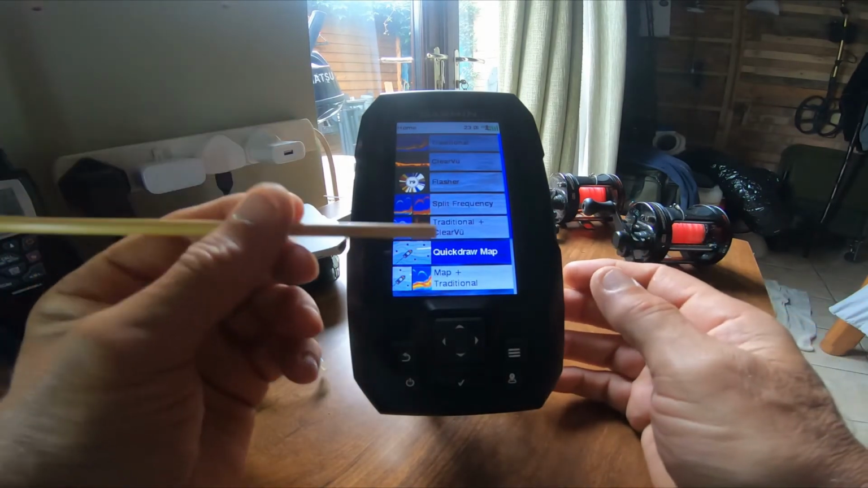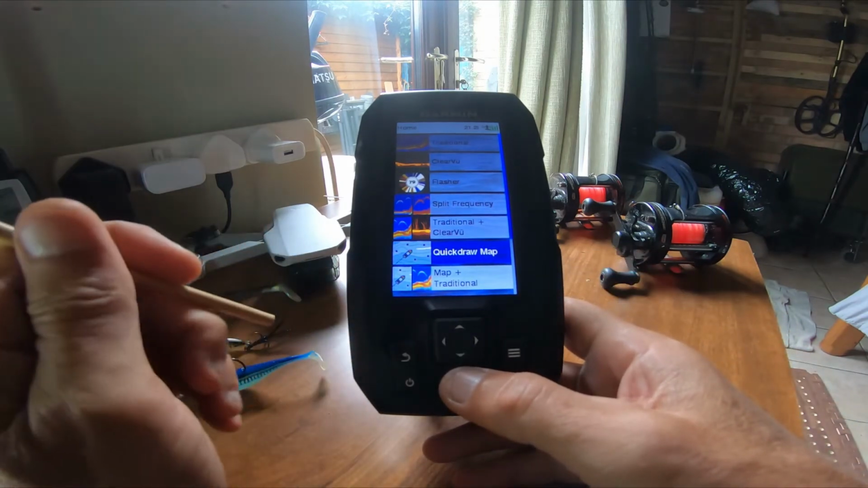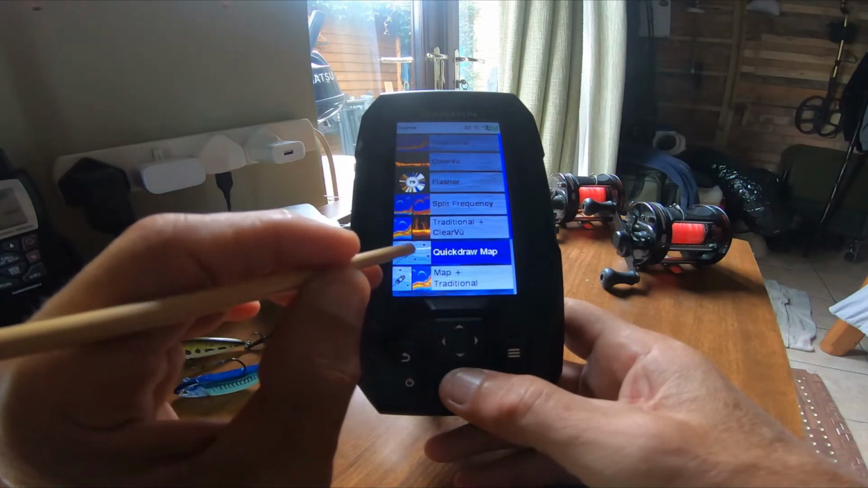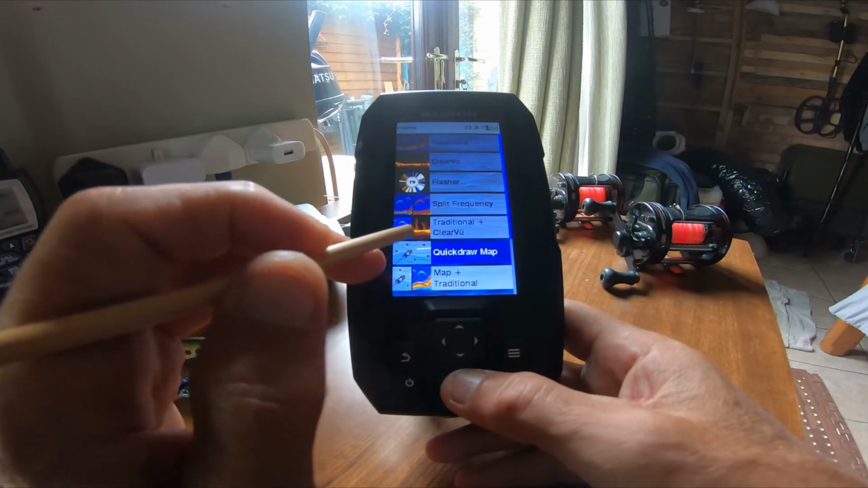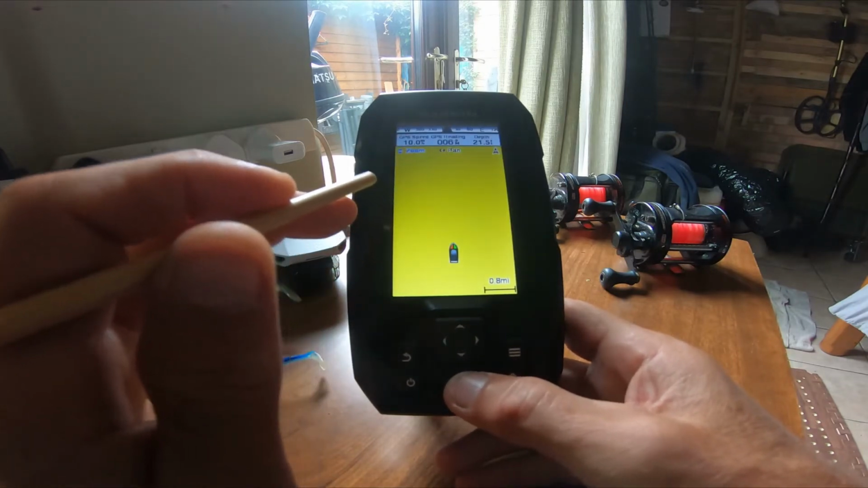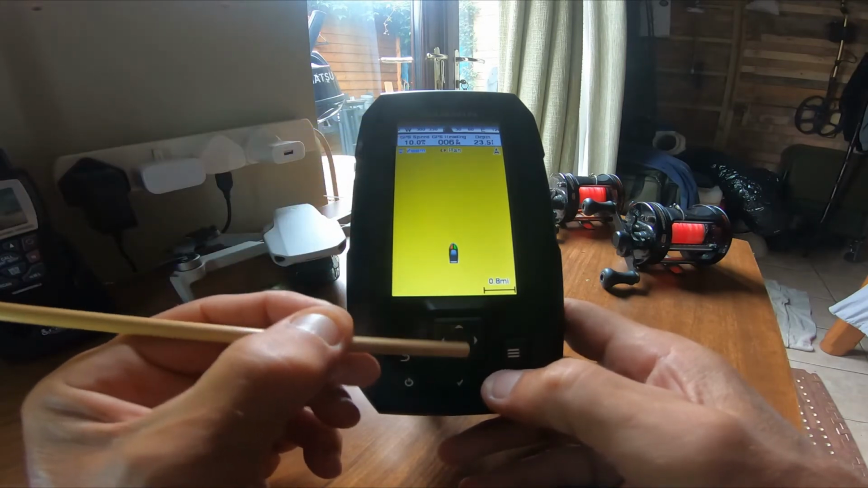Now the quick draw maps. Personally, don't take my word as gospel, because I'm not 100% on this. I need to mess about with this a lot more. So I'll give you a quick rundown of what I think it is, and you're going to make your own decisions from there. Right, so up here it says zoom, up and down. So up and down is your zoom button.